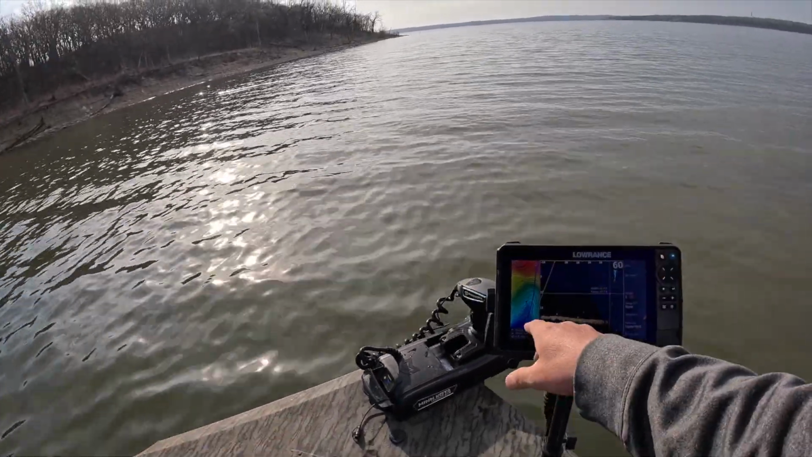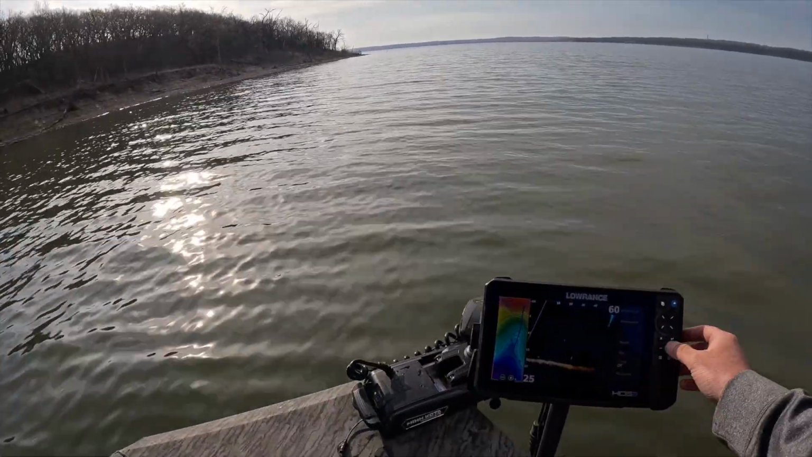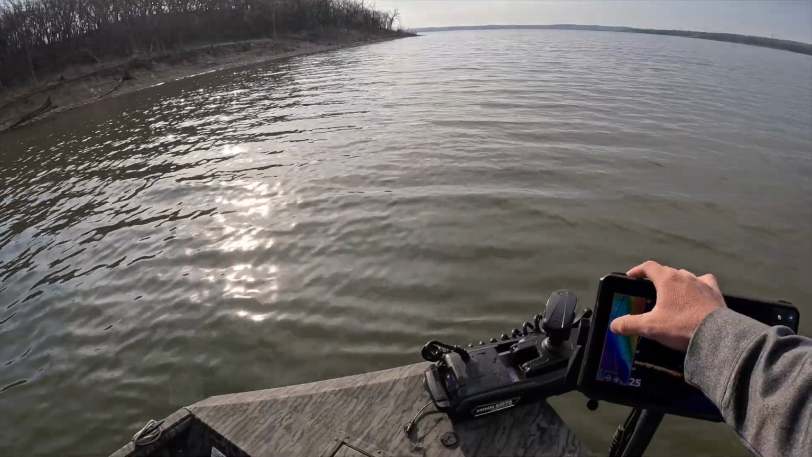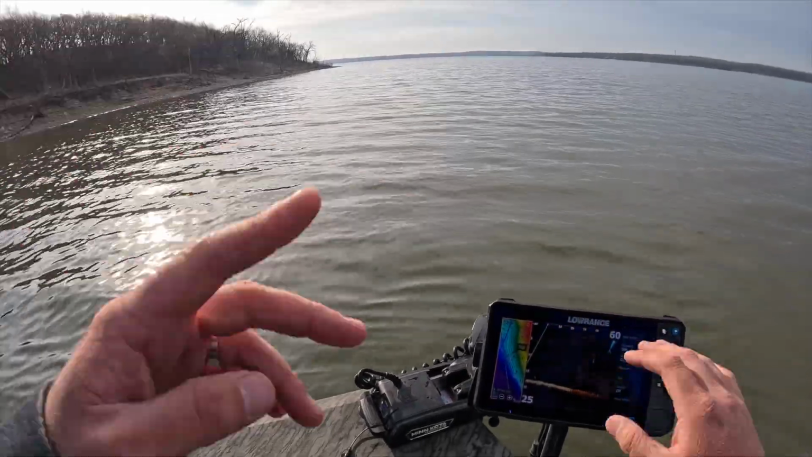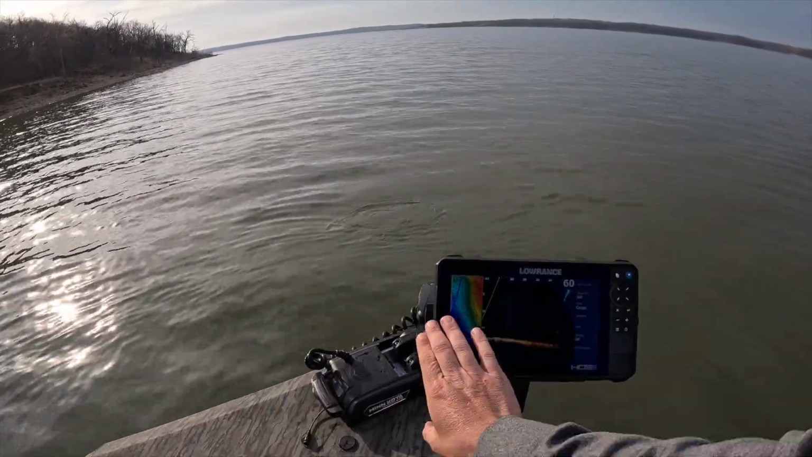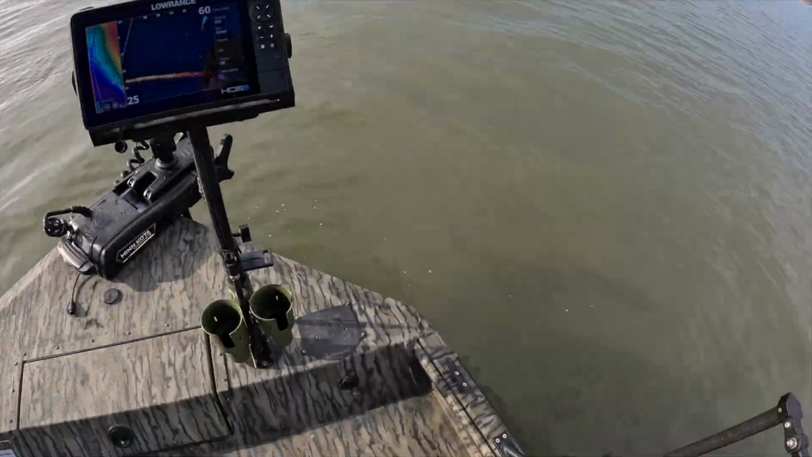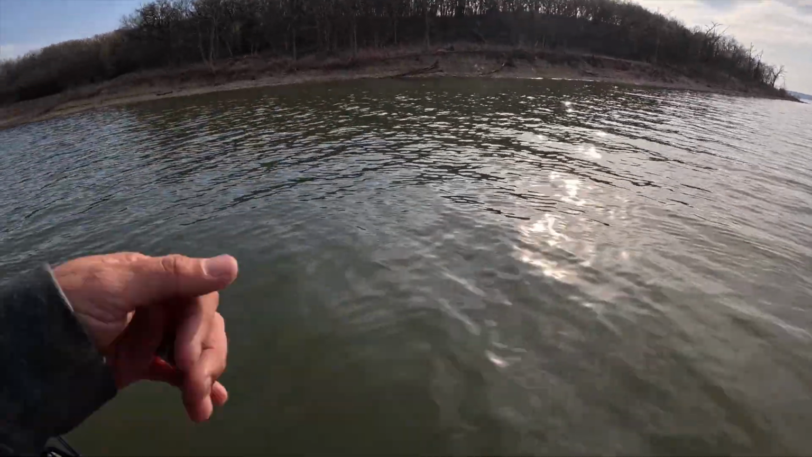What I do is this graph and the console are linked together. So when I idle and mark stuff, like I mark all my brush piles, so that way when I'm facing into the wind with the trolling motor, I can have my forward facing sonar here and I know where to bounce from brush pile to brush pile, and I'm more efficient that way. So that's what I like to do. Let's start